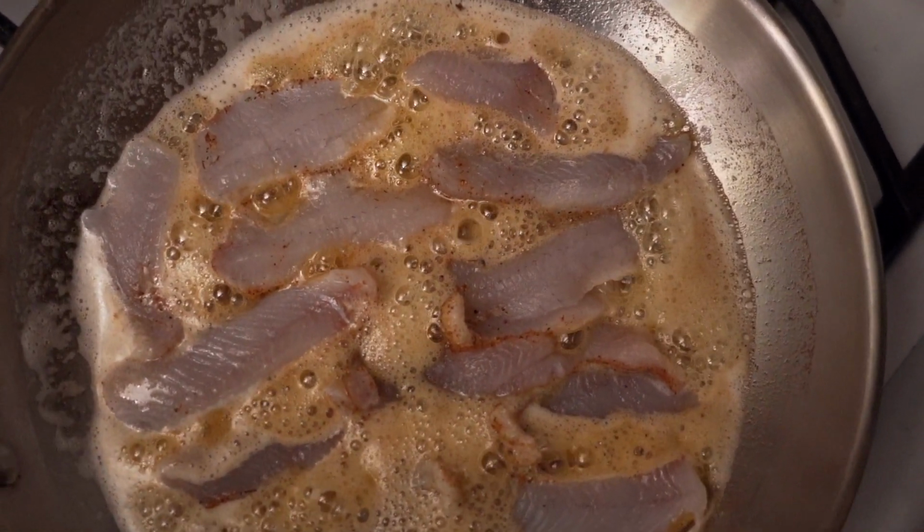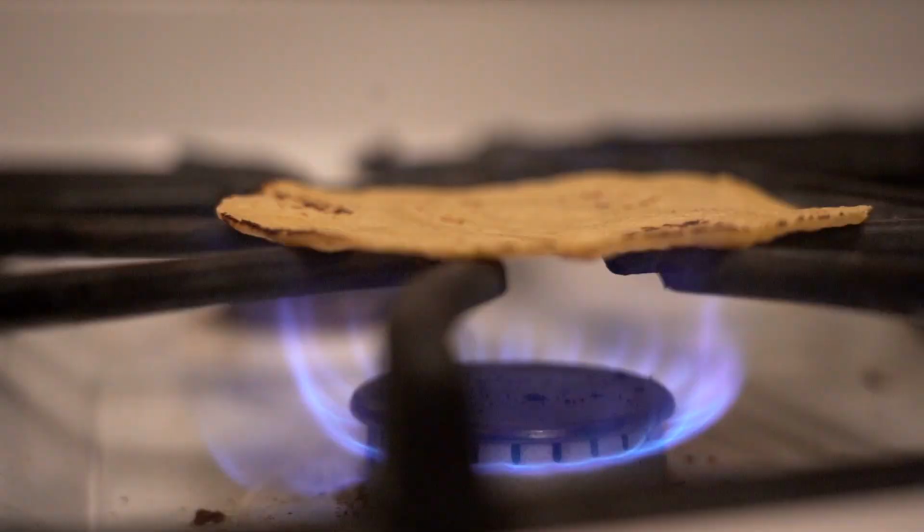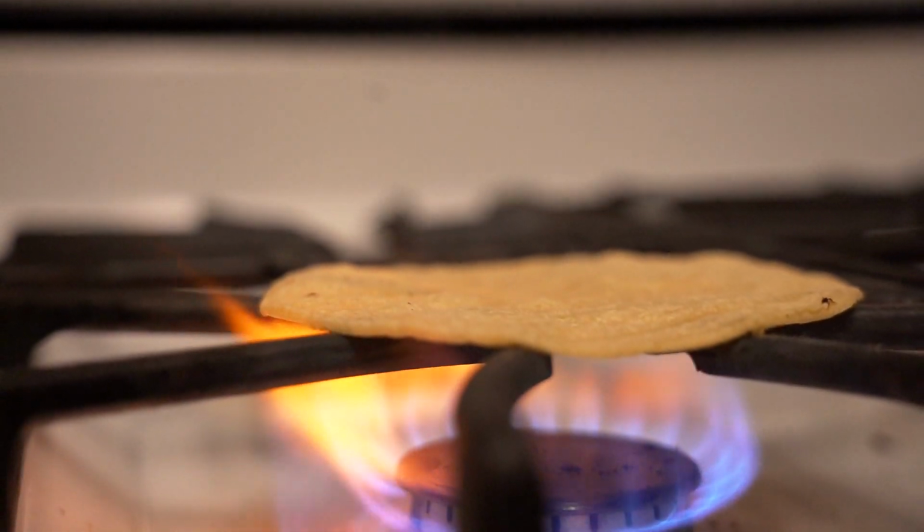Talk to me about what you just told Panger, because you just poured oil into a pan with butter. What's going on here? Yeah, so I was melting that butter in this pan. I just added some avocado oil, and if you add oil to a pan with butter, it'll keep the butter from burning, so it'll allow you to blacken that fish without running into burnt butter and a lot of smoke.